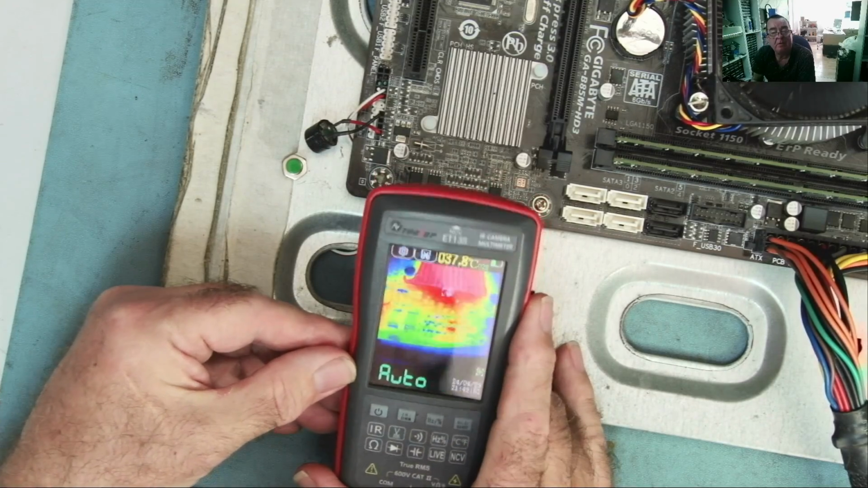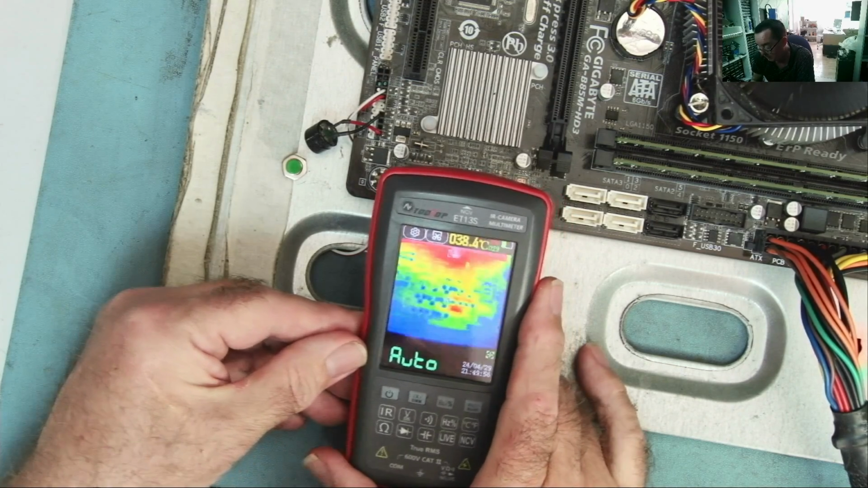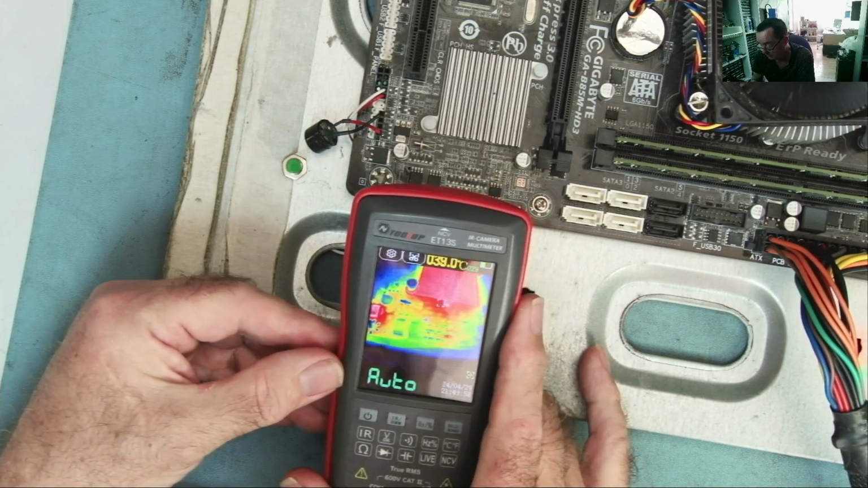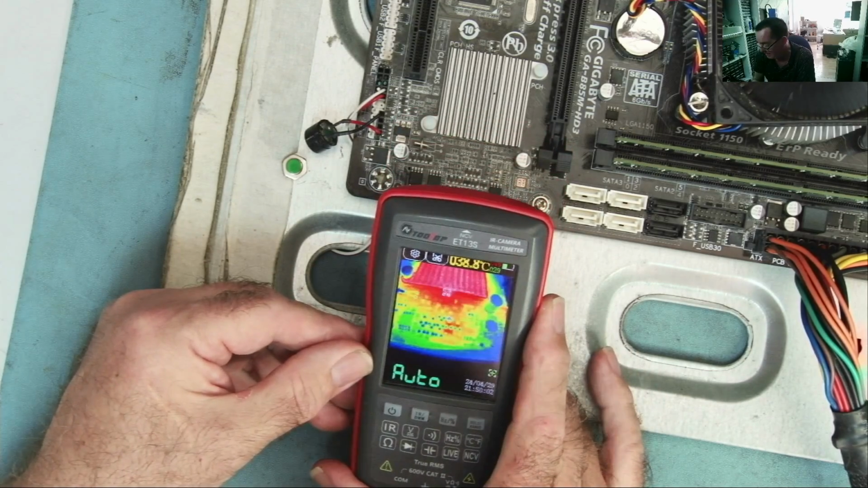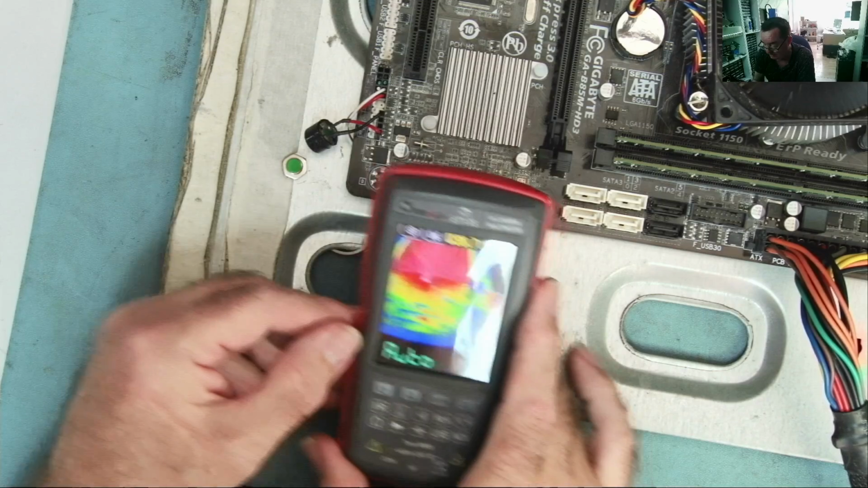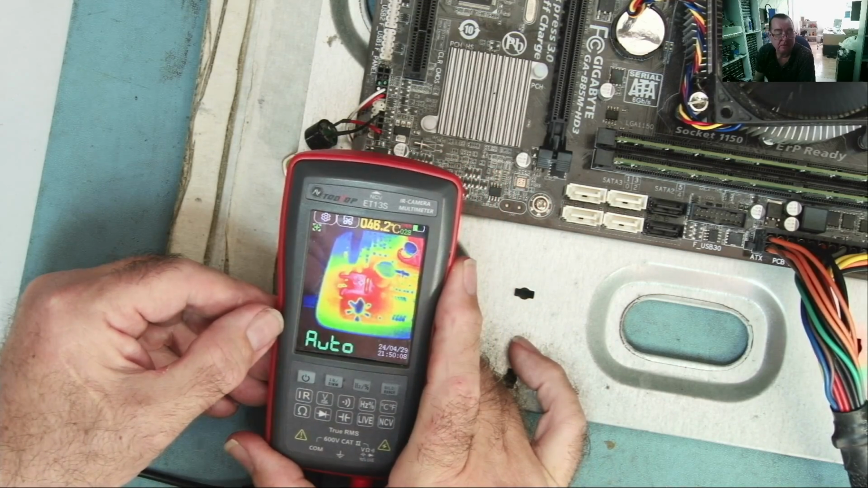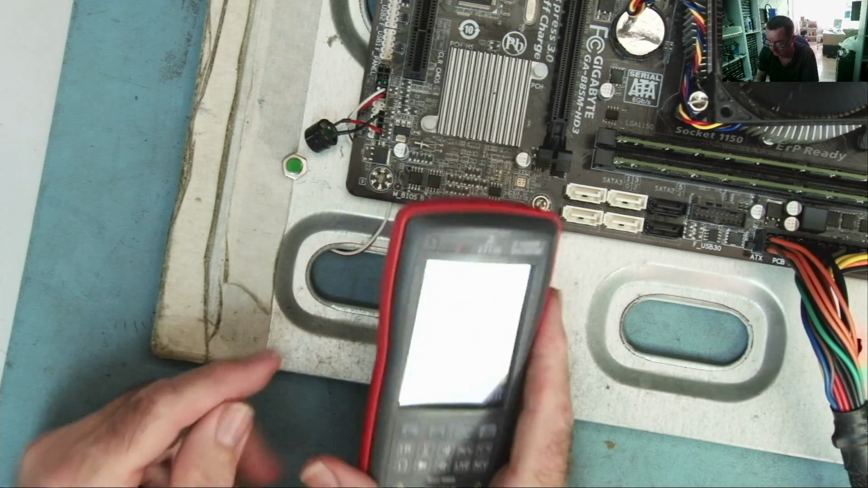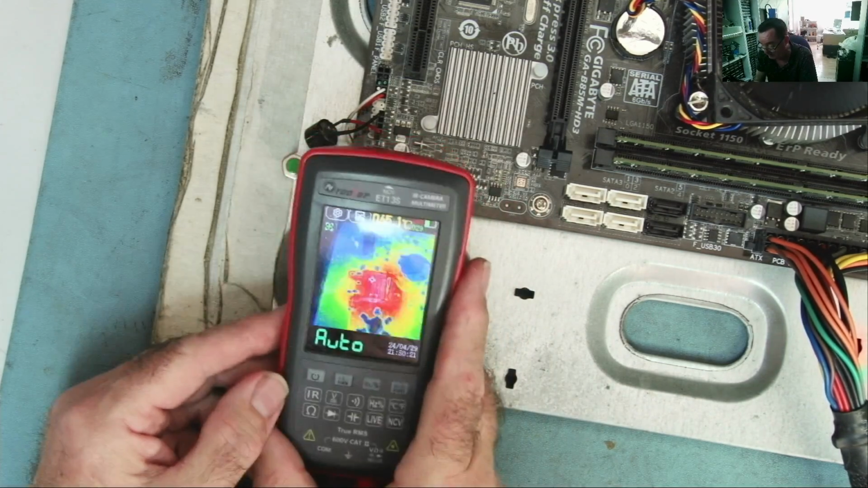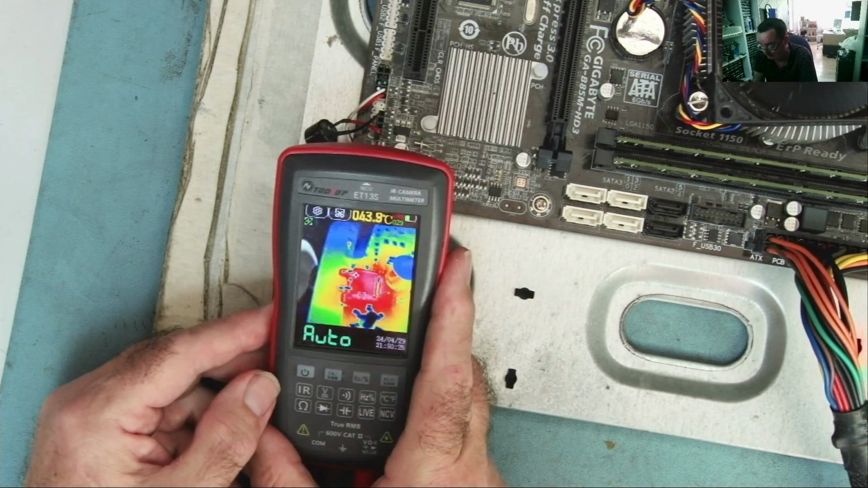Yeah, even without the macro lens, I can see a lot of very small components. It doesn't focus quite so closely. So I'd say for the additional cost, the macro lens is well worth having. Okay, you can compare that. It's magnetic, this is held on, by the way. You compare that with that, so you can see clearly there's a difference with the macro lens.